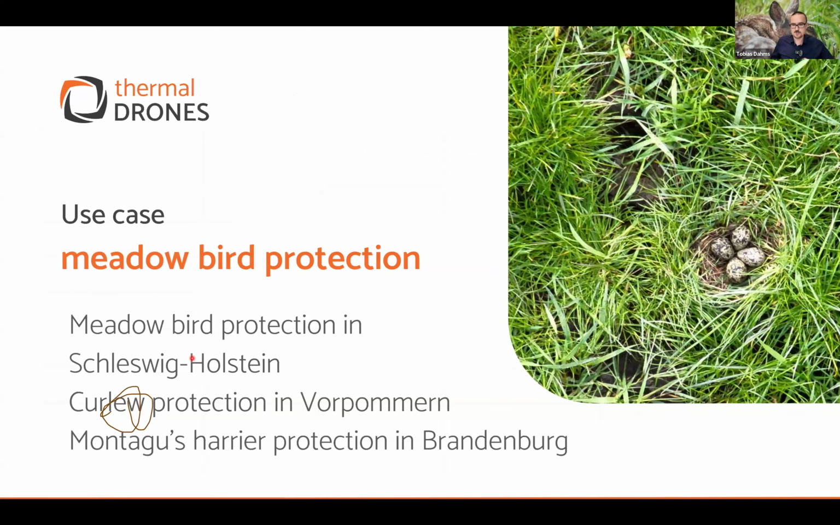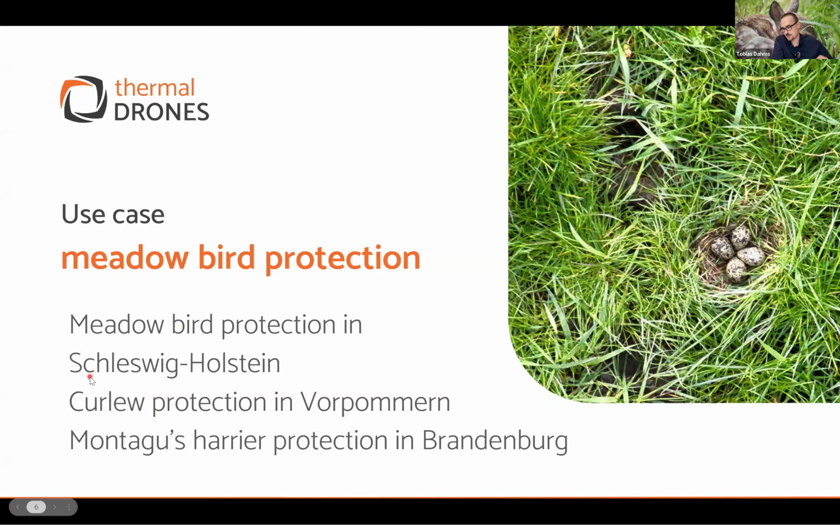Then I switch over to the use cases I want to present. And the first use case is meadowbird protection. There are different use cases from northern Germany, which I somehow mix up to give you an overview.